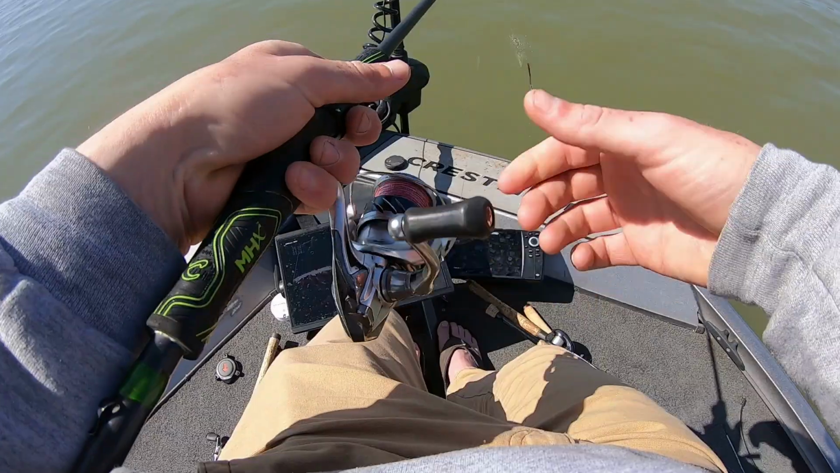That one I lost in that tree, I was trying to be quiet because I had some people around, but it was a probably 6, 7, 8 pound fish. It was big, and I don't know, we're around them. We just have to get the right ones in the boat.